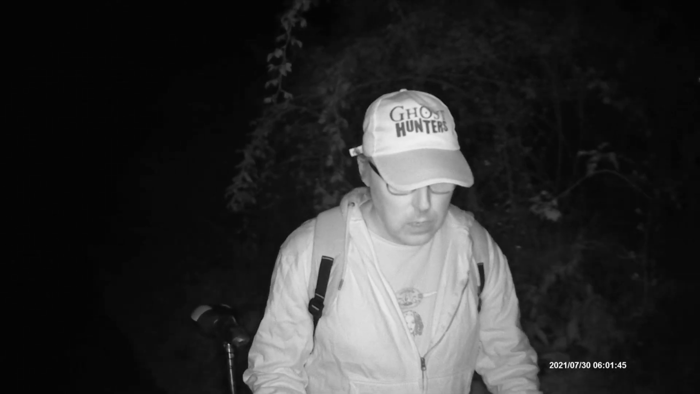Apart from the infrared light's dead in a minute. Wasn't expecting that. But these things happen from time to time, you know what I'm saying? These things happen. I'll have to charge it back up when I get back home, so it's good and charged for the next time. But I do own another one. I just should have brought it with us actually. I think I'll do that next time in case the same thing happens again.